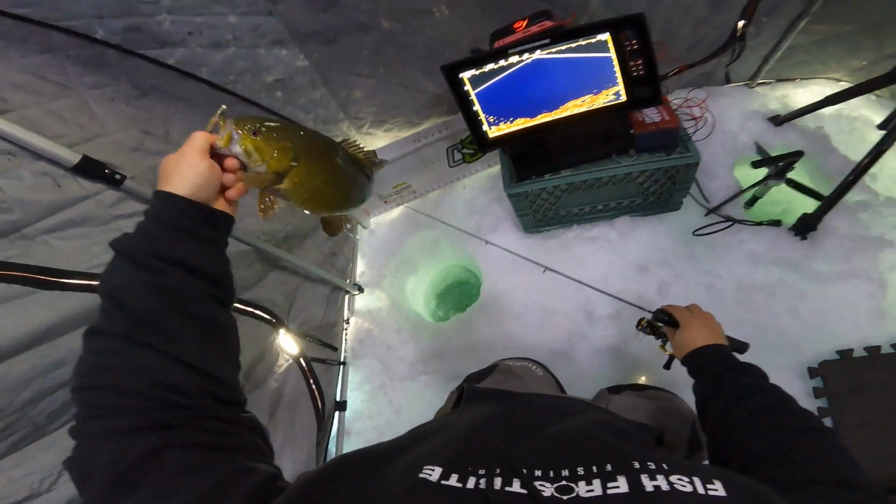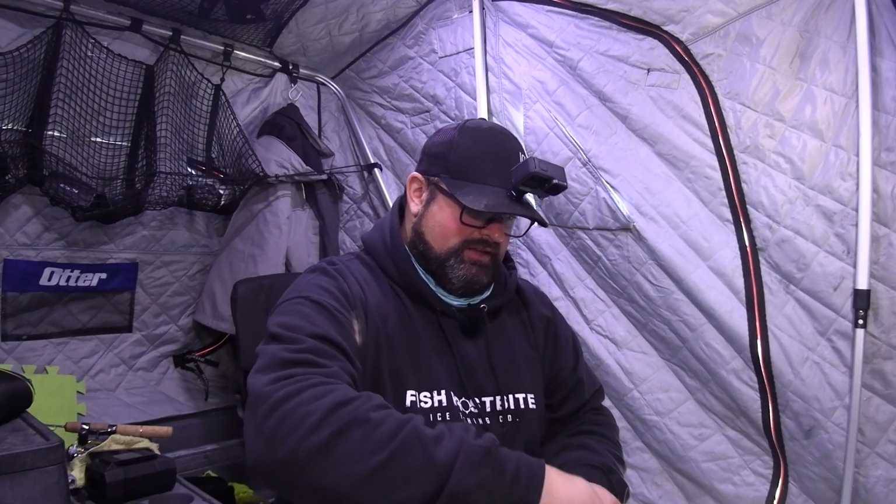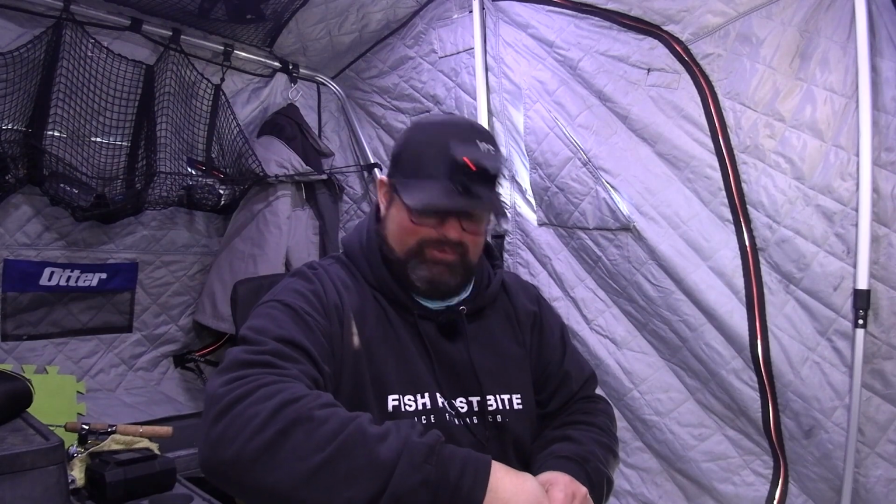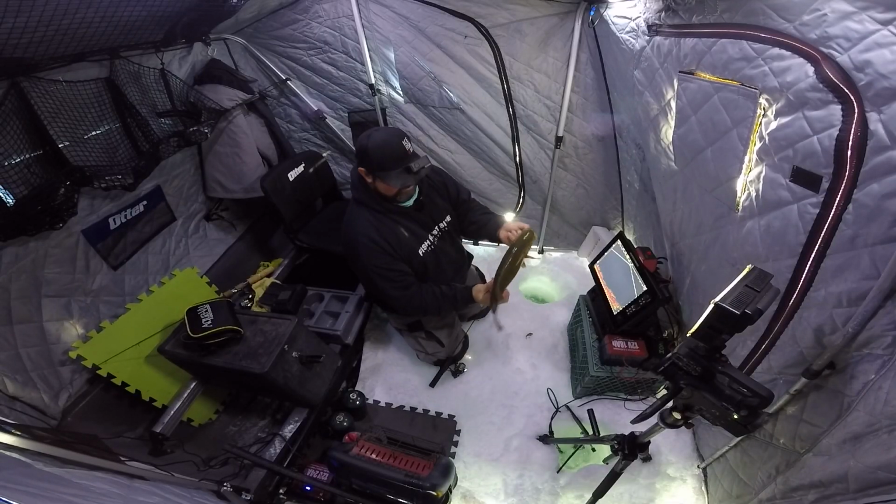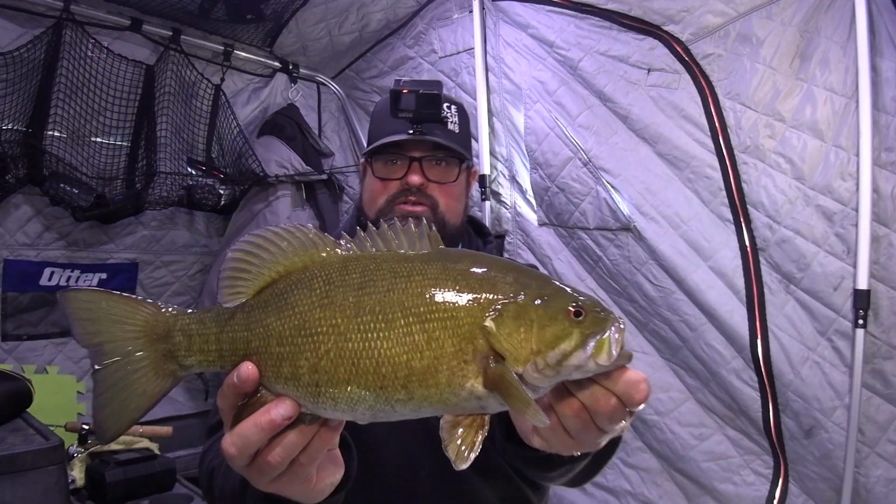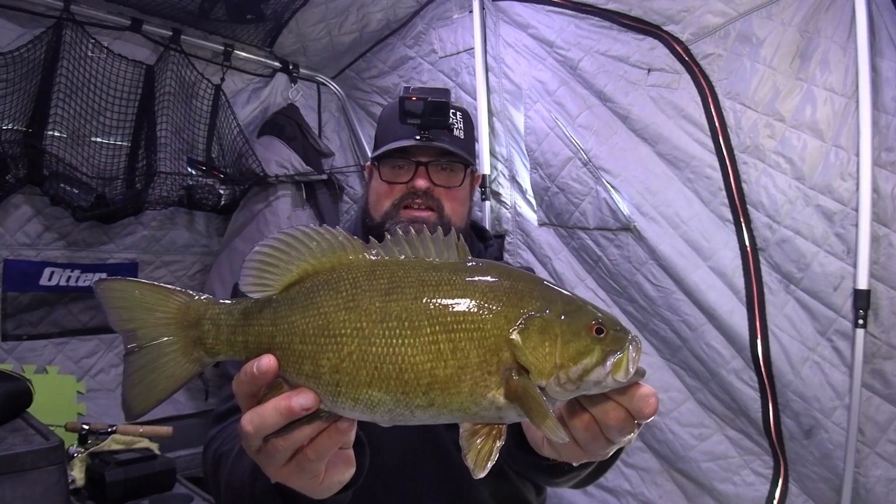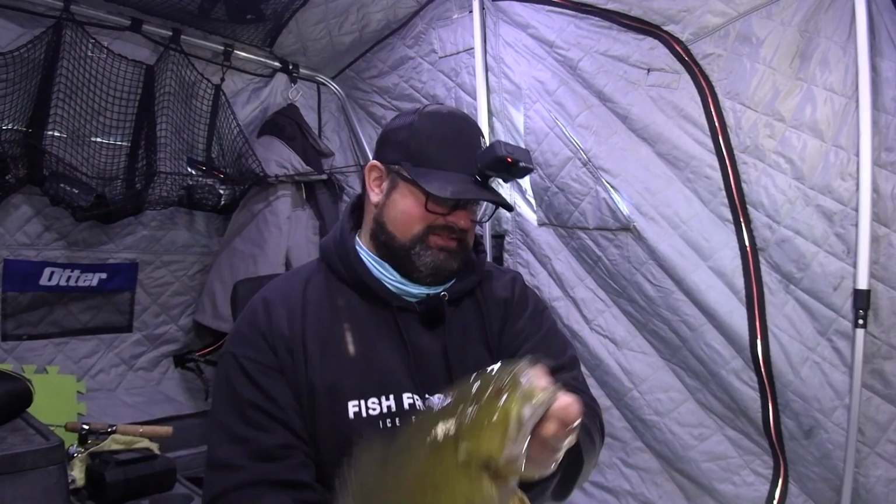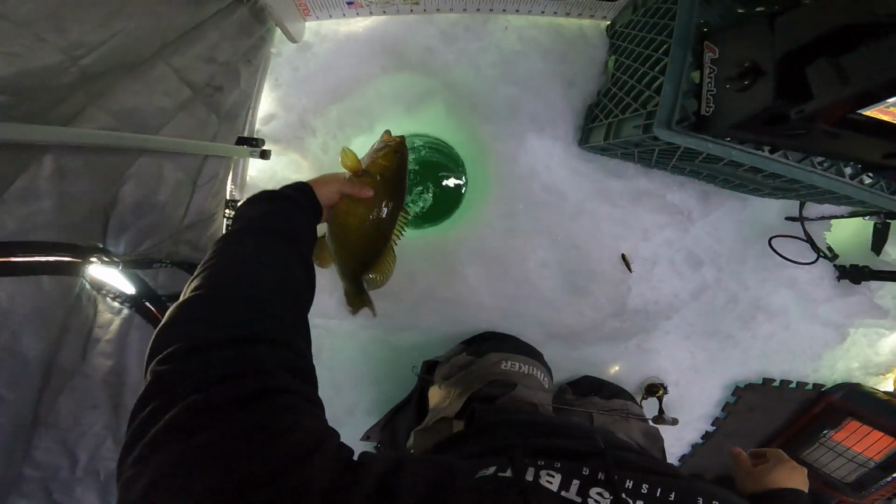Okay, nice. Gold tantrum, baby. I was starting to think maybe I needed to go to the truck and get my other frosty clownfish. Nothing to it. Probably, I don't know, 16-ish, something like that. Maybe 16 and a half. I don't think it's as big as that first one, but nice. That's awesome. I'm loving this. I really am.